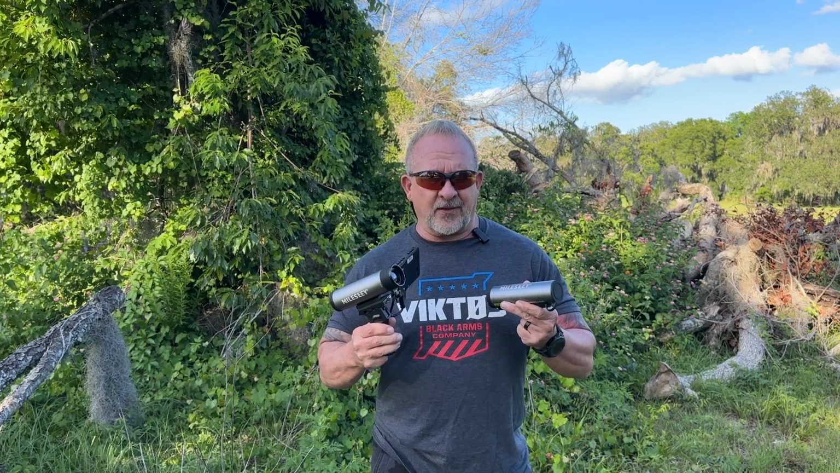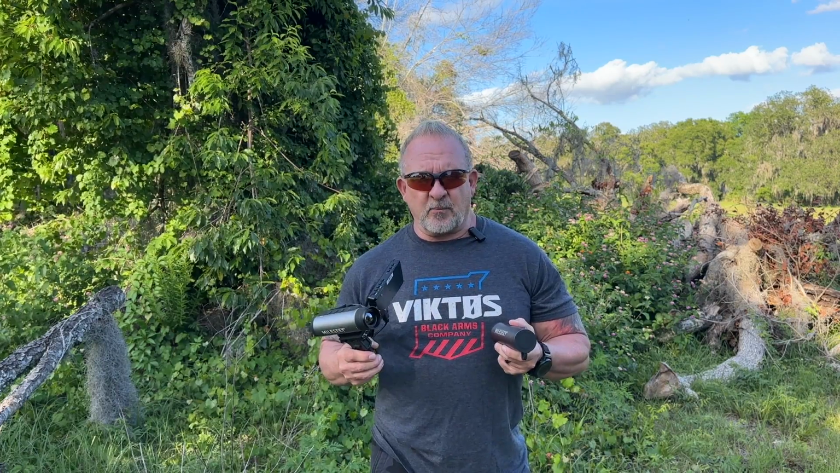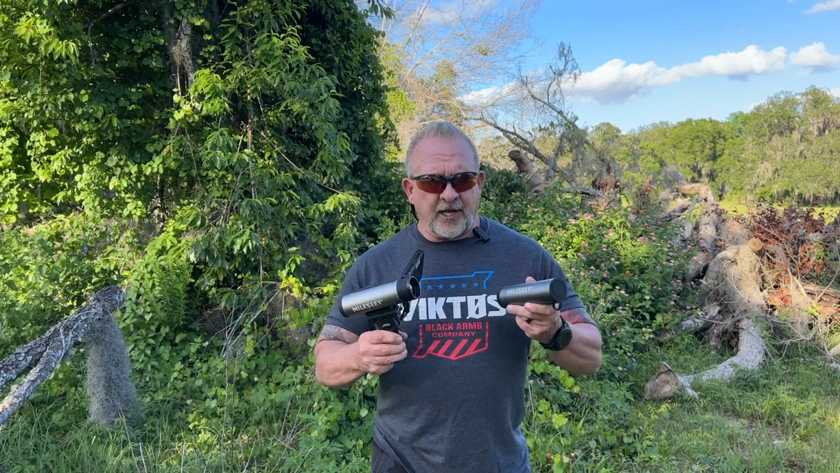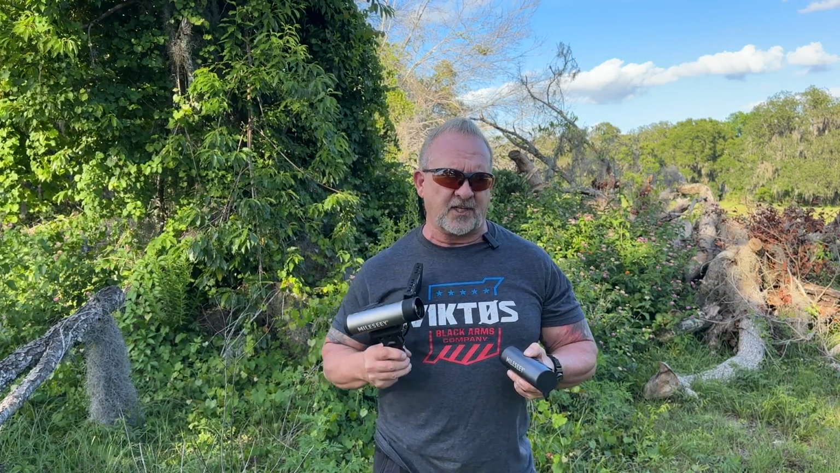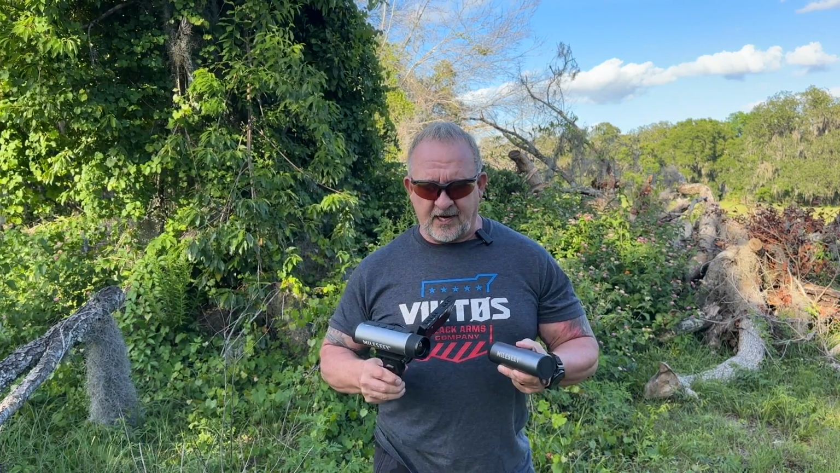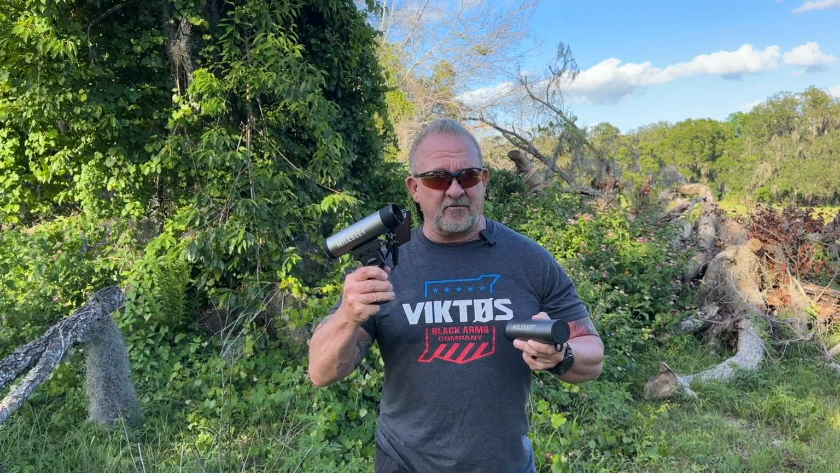Whereas thermal, on the other hand, is going to pick up a heat signature and expose that there's somebody or something hiding in the bushes near a tree line, whatever the case may be. So we're going to get into comparing these two devices. This is the TNV10 from Mileseey. This is the TNV30 from Mileseey that's on the Kickstarter right now. And I got to tell you, the results are pretty spectacular for the TNV30.